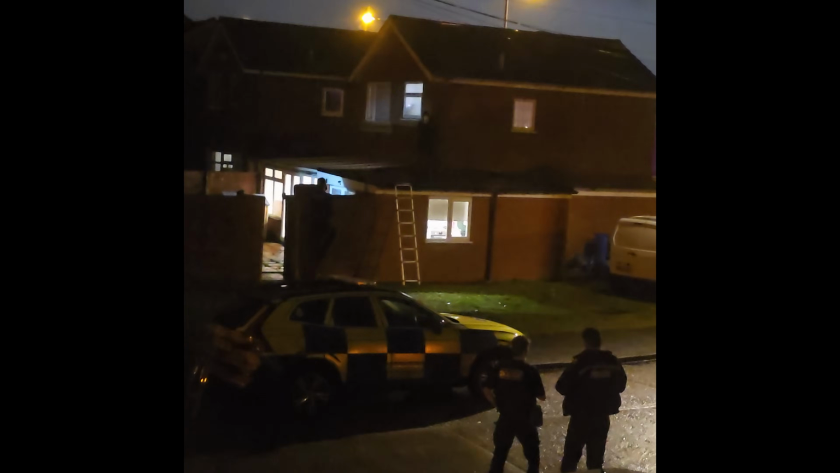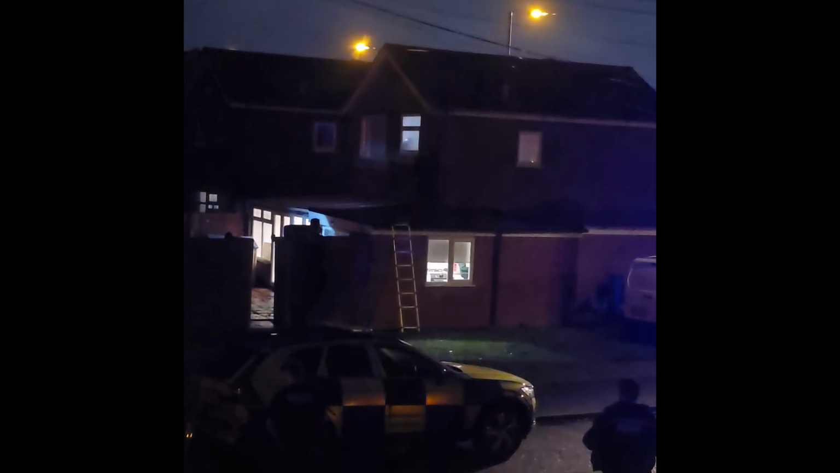And initially, I thought, well, there must be something going on inside the house because it looks like there's a policeman on the roof as well. And it wasn't until I broke the thermal out I could really get an idea what's going on. You can see a policeman obviously talking to him here. This lad, I don't know what he's done. Just getting a bit of context as to the scene and what's going on.